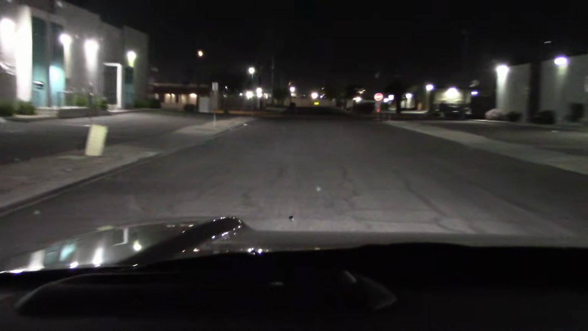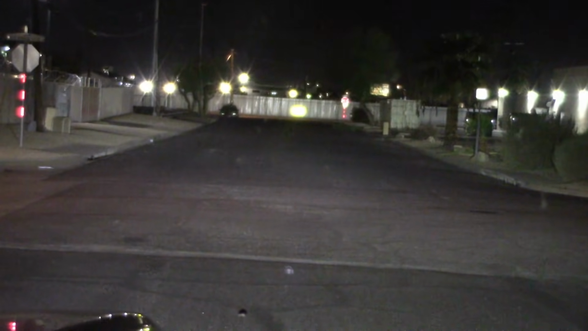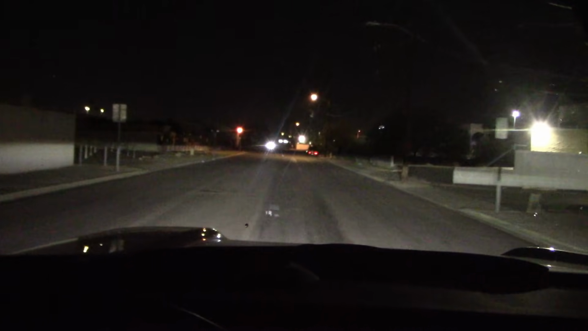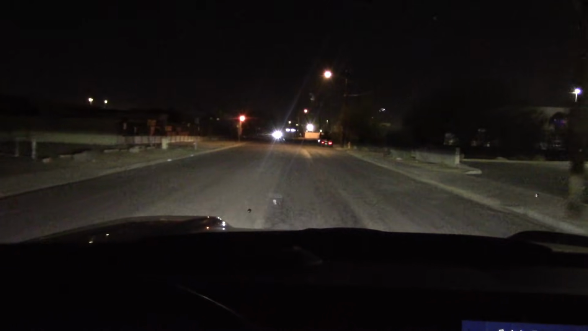Let's do some long distance stuff with the high beam on. Yeah, it reaches way down there. Low beam, not quite as much. Get a bit closer. As you expect on a luxury vehicle, this does have automatic high beam, low beam operation if you put the lights in automatic mode.